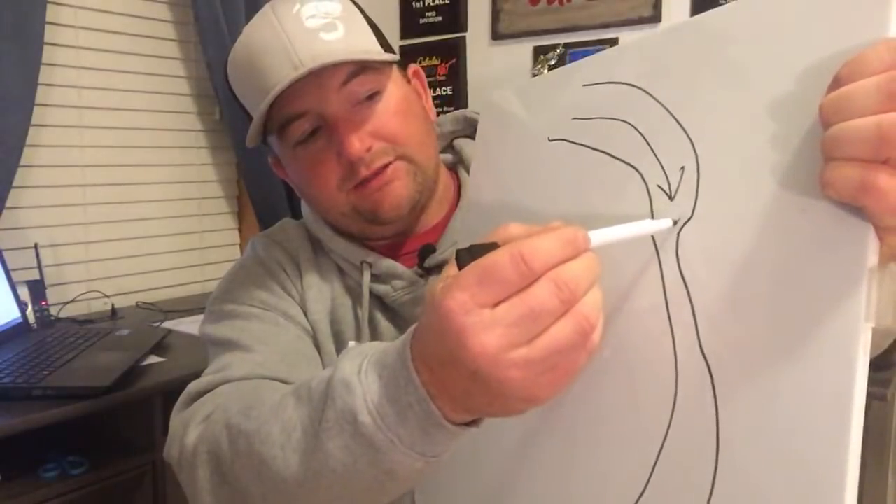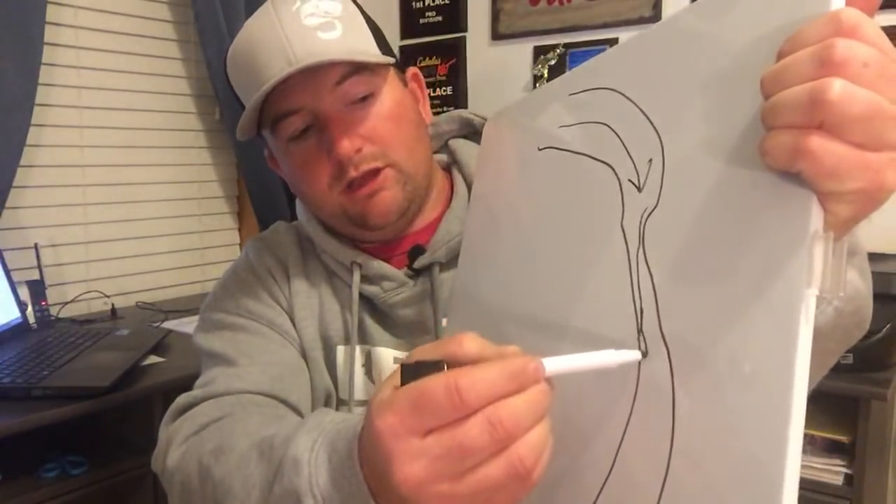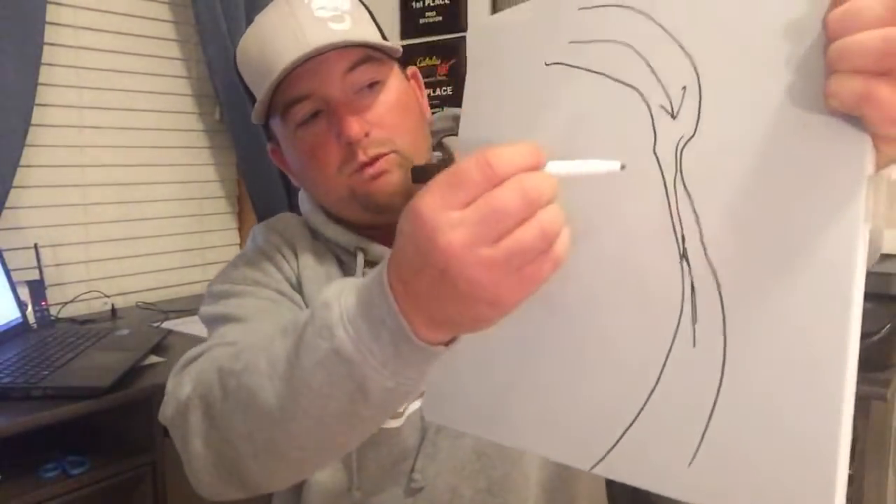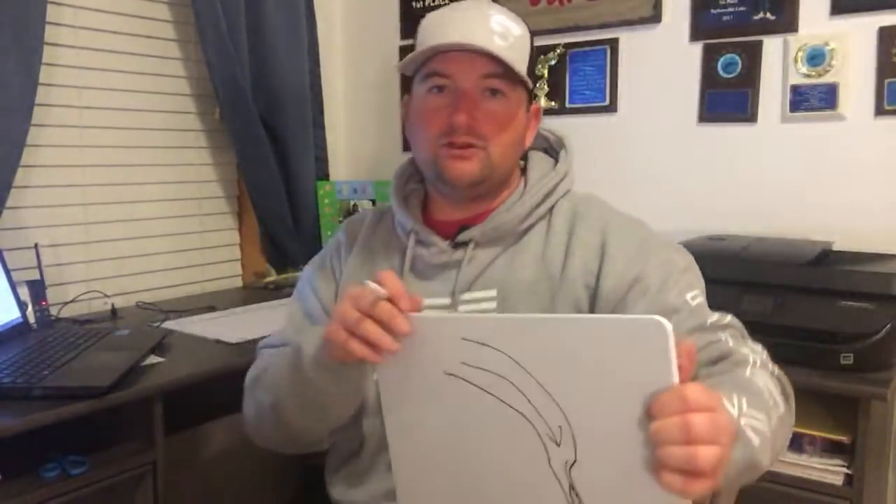It's going to hit this point right here, and as that water kicks off, it's going to want to run downriver. Where that water kicks off, there's normally going to be some sort of deeper ledge structure and that seam line, and that is going to be a good area for you guys to target this time of year.